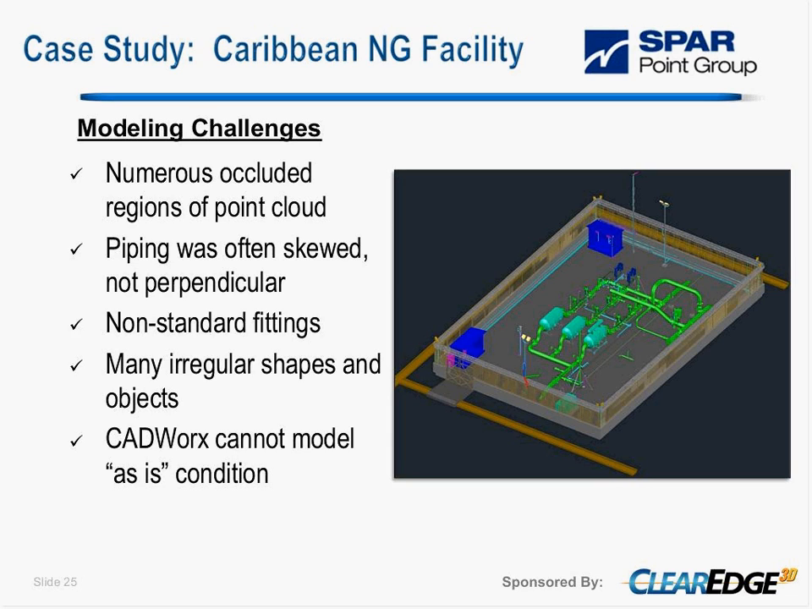Also, the shapes of objects: most of the CAD or design software can't model these as-is conditions. If a pipe is sagging, your software wants to model a straight pipe. And in reality, if you replace that piping, you will replace it with a straight pipe in any case. You're not going to replace it with a bent pipe.